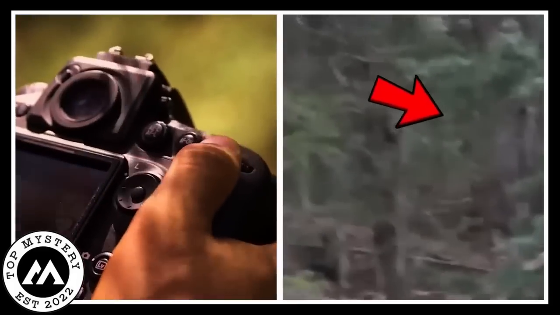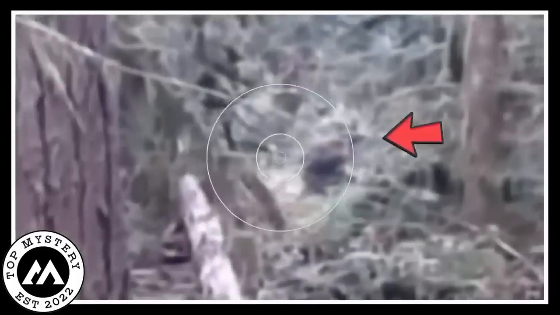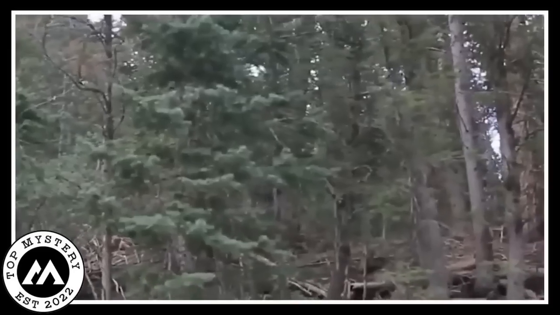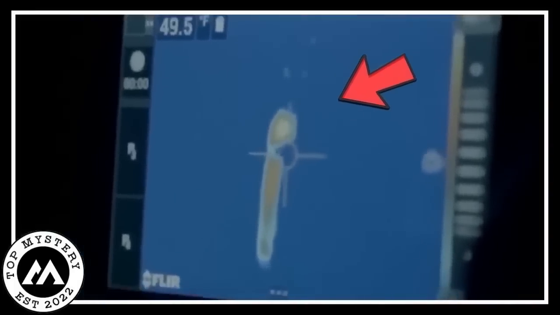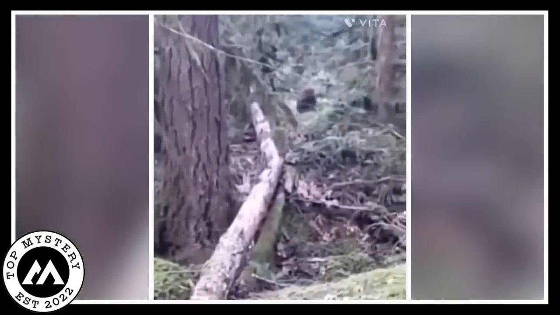The camera shook in the adventurer's hands as the Sasquatch walked through the ancient forest, making everything feel a bit jittery. Each step of the mysterious creature added to the excitement of the video, creating a story that blurred the line between what is real and what is a legend. The shaky camera acted like a window to something unknown, giving people a peek into a world full of mystery.